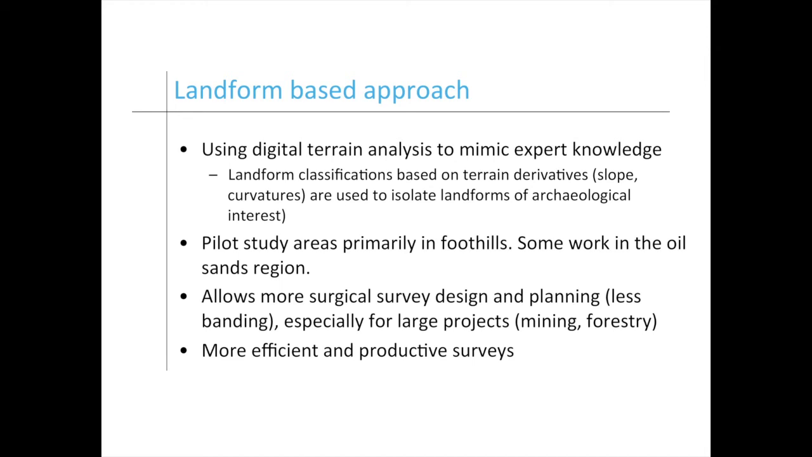As I said before, we started a pilot project, primarily in the foothills. We have four study areas in the foothills: one around the Lip Creek area, southwest of Rocky Mountain House, one on the Smoky River, one on the Athabasca River by Whitecourt, and one on the Wapiti River by Grande Prairie. We're seeing how LiDAR operates relative to the archaeological record. Is it different in these different areas?